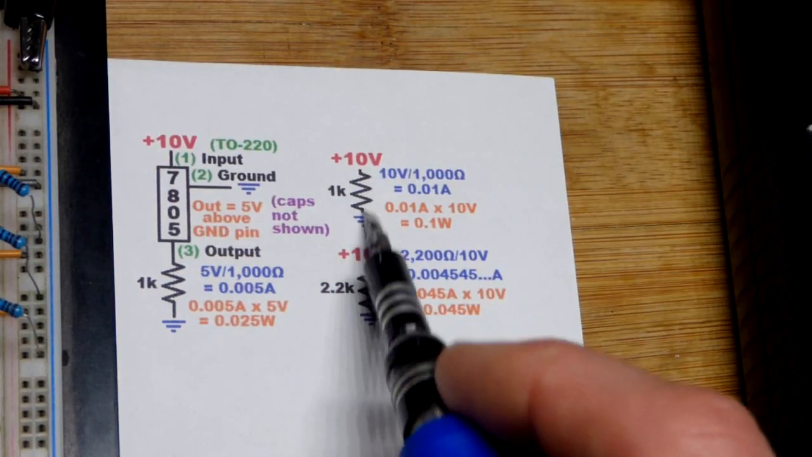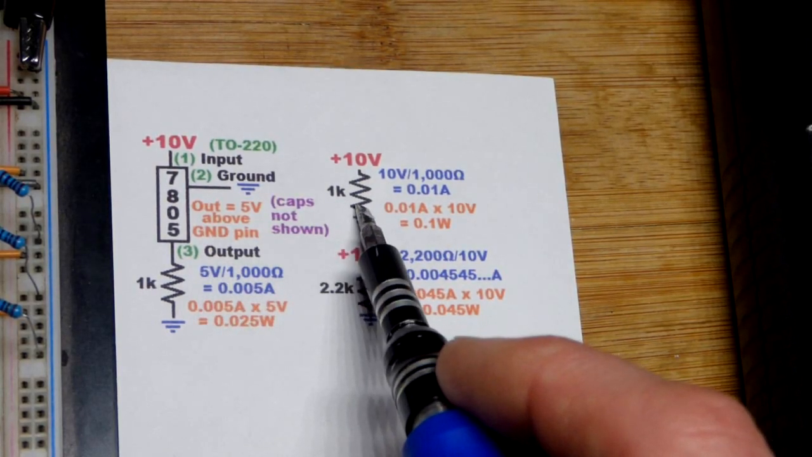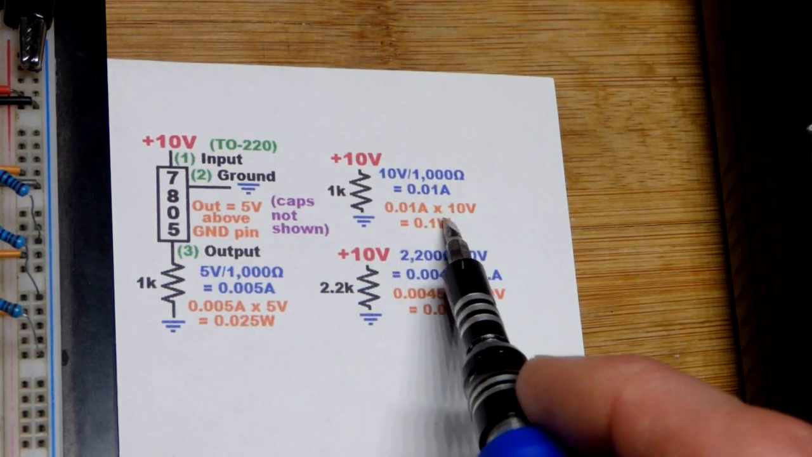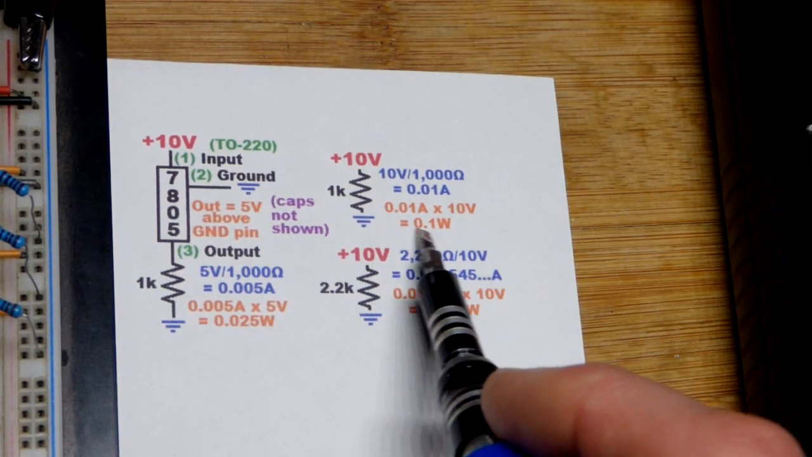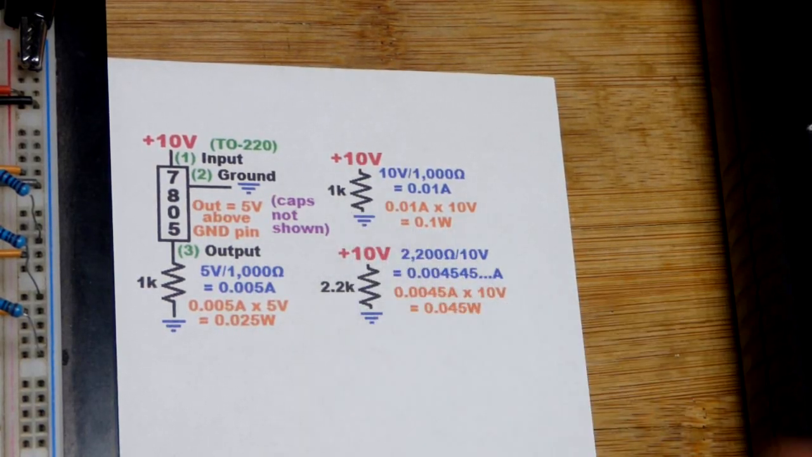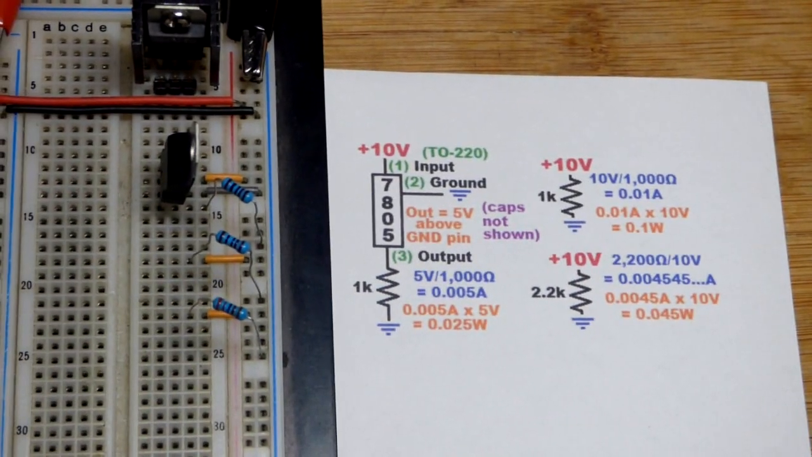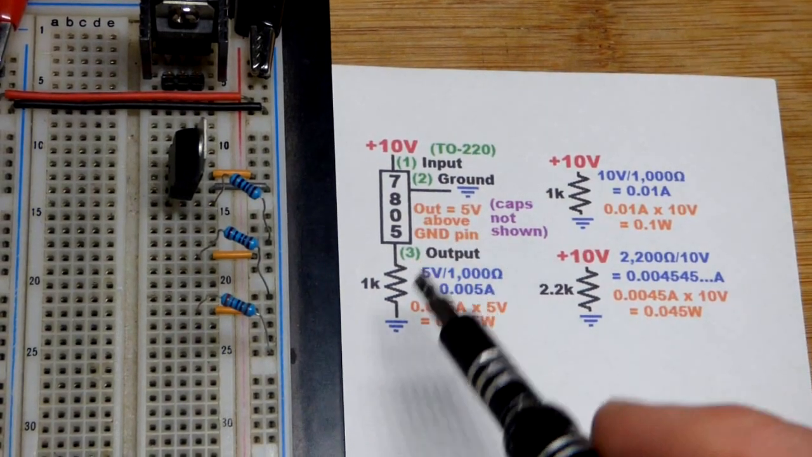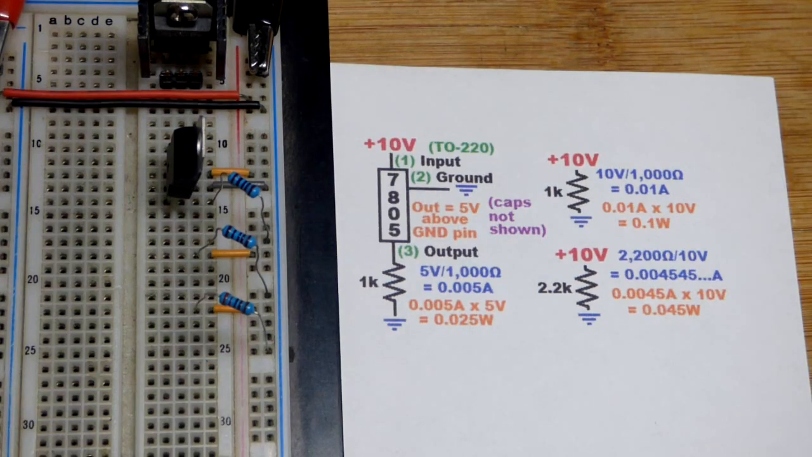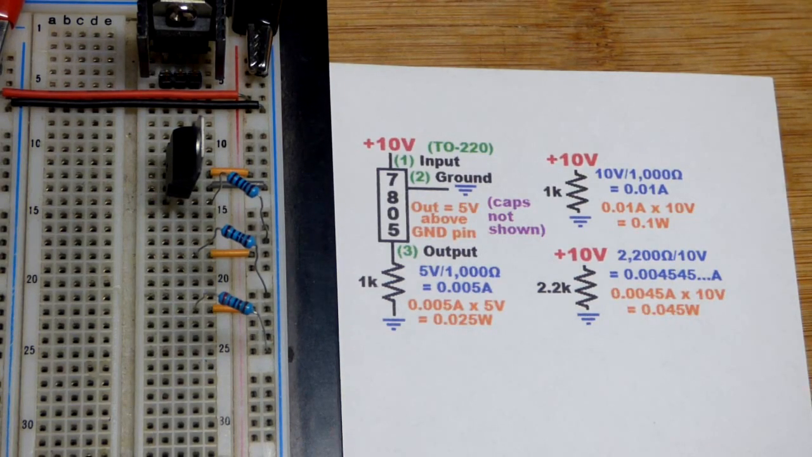But in any case, with the same resistance that we had over there, but twice the voltage right there, we get twice the current. But again, it's twice the voltage right there. So it's 4 times the wattage. This resistor is going to get 4 times as hot, even though it's only passing twice as much current as this one. And it's all because of how much voltage is across it. Heat goes up really quickly.